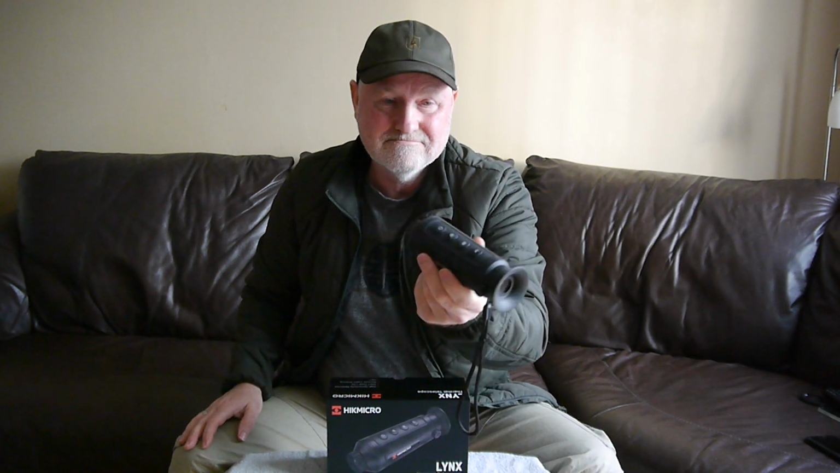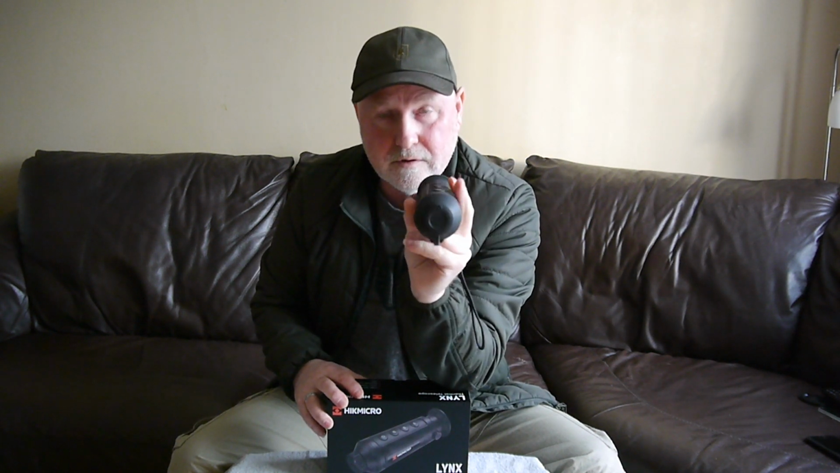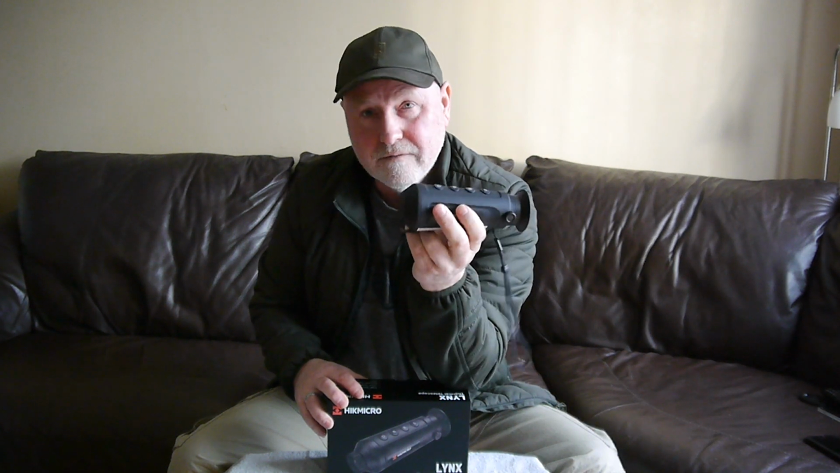Value for money, almost unbelievable what you can do now with thermal. This would have cost two to three times as much money a few years ago.